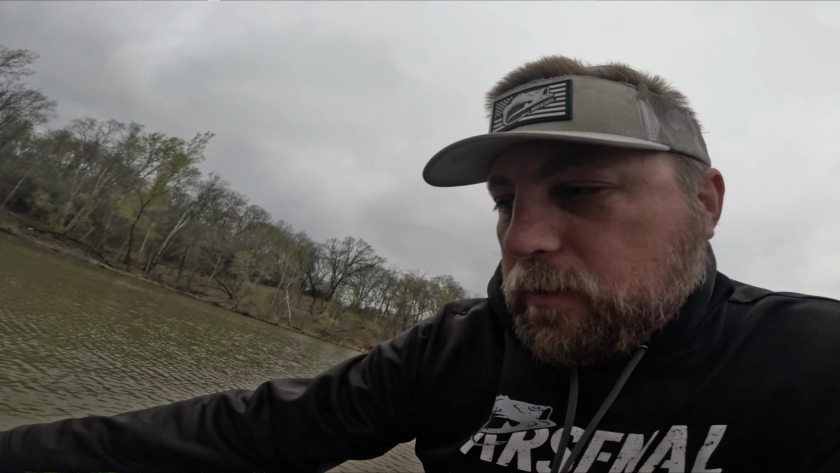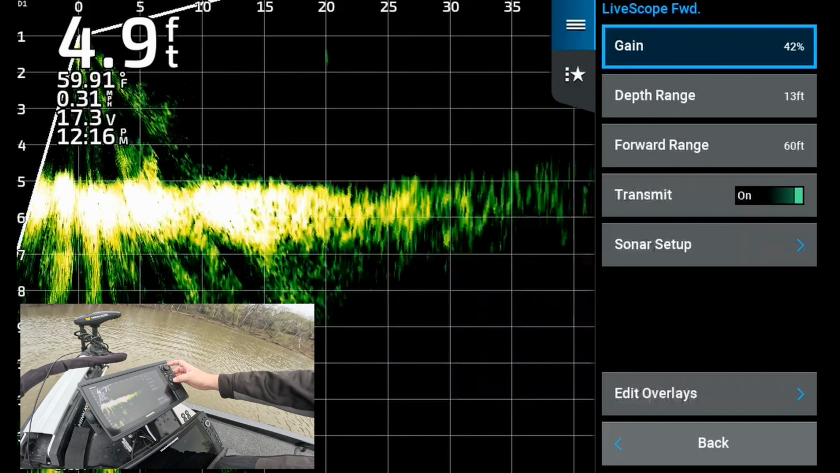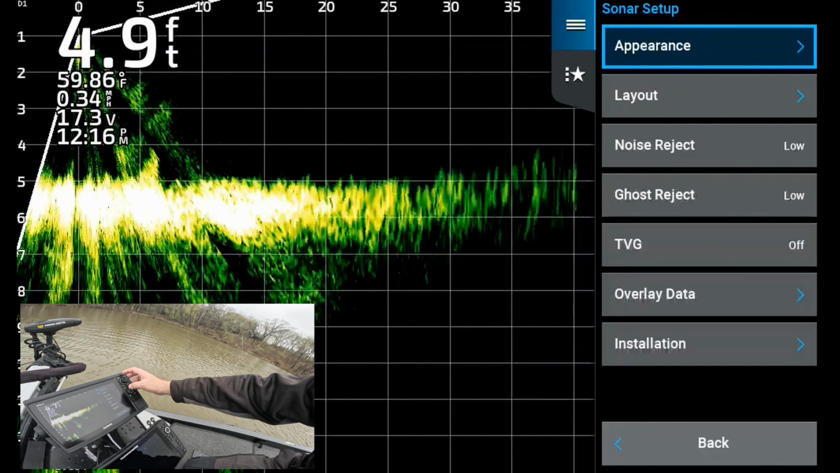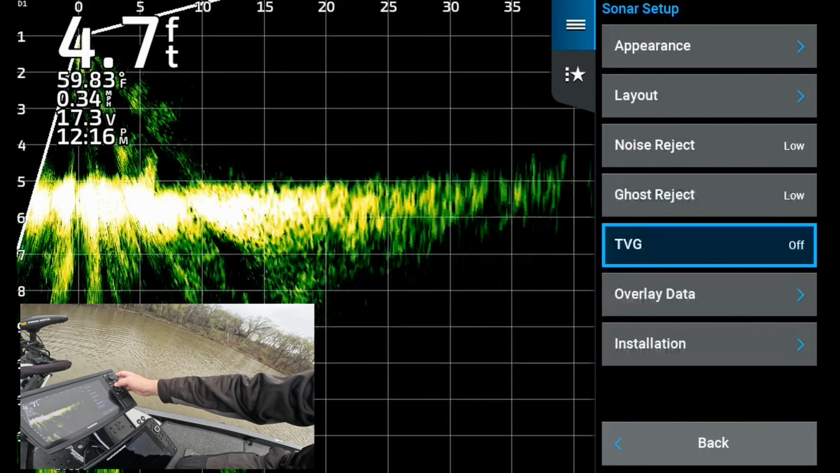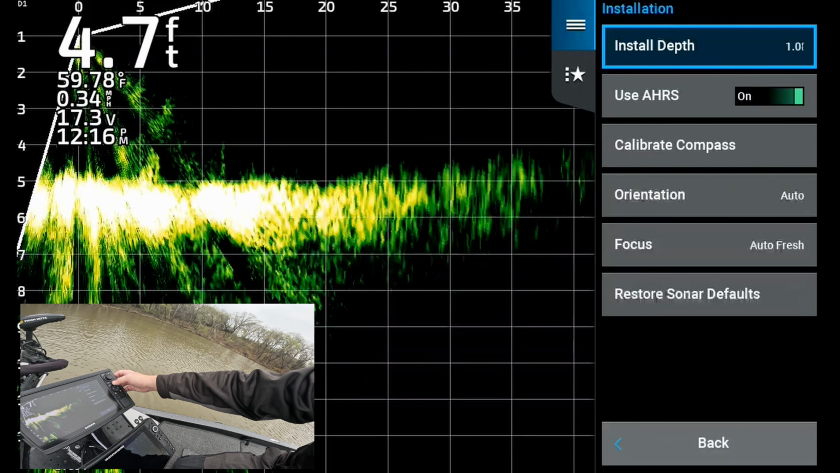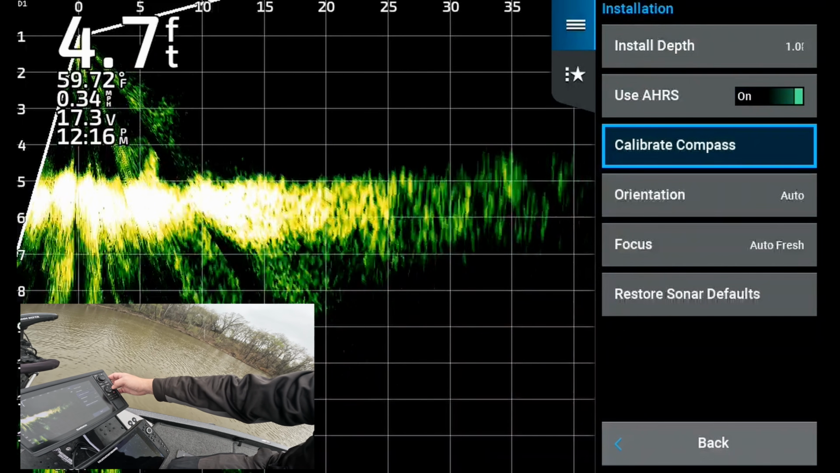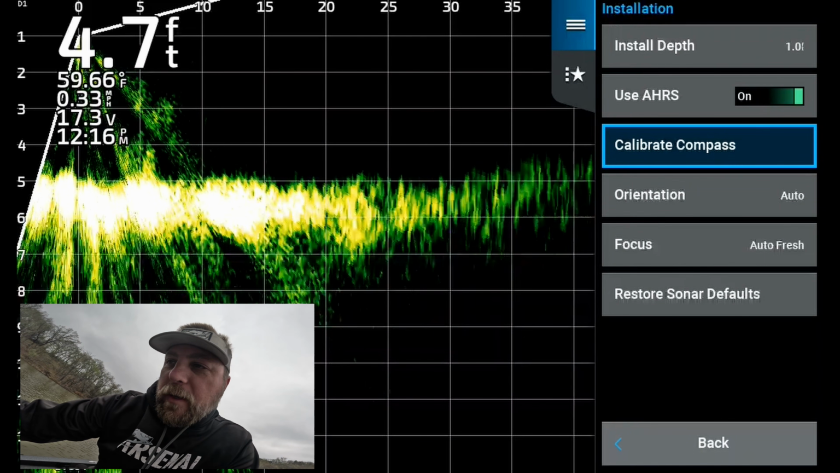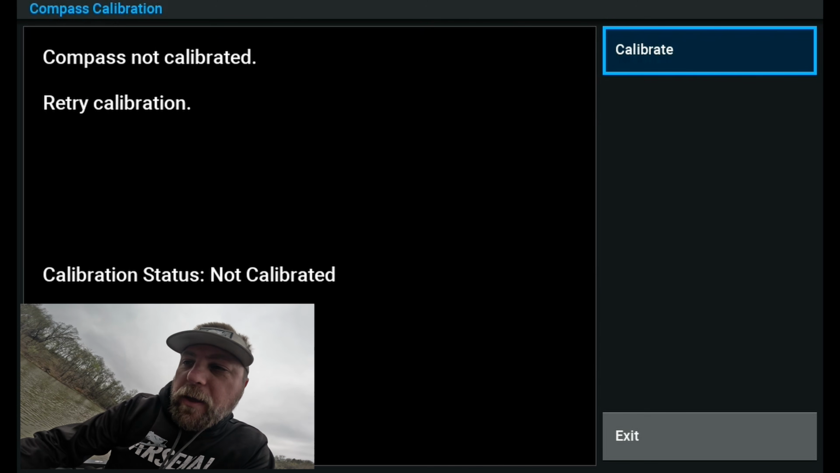I've got a Garmin 1022 here with an LVS 34. If you go into your menus, go down to Sonar Setup, then go down to Installation, then go to Calibrate Compass. So we're going to select Calibrate Compass. This has never been calibrated before, so now we're going to calibrate it.